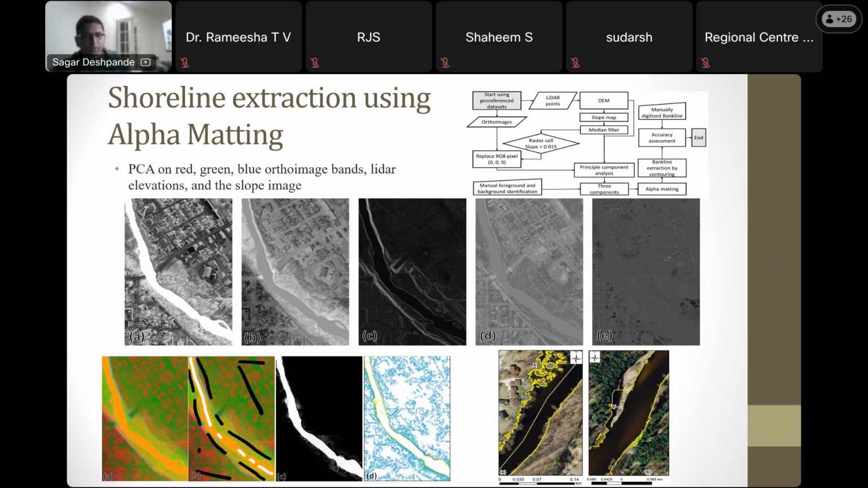So I performed PCA to get the maximum variance in the data set. You can see these are my 5 components, and I use the first 3. I use the first 3 using alpha matting. So this is the first 3 combination over here, performing the foreground background manual assignment. And this is the probability figure, which is showing me that 1 is water and 0 is non-water.